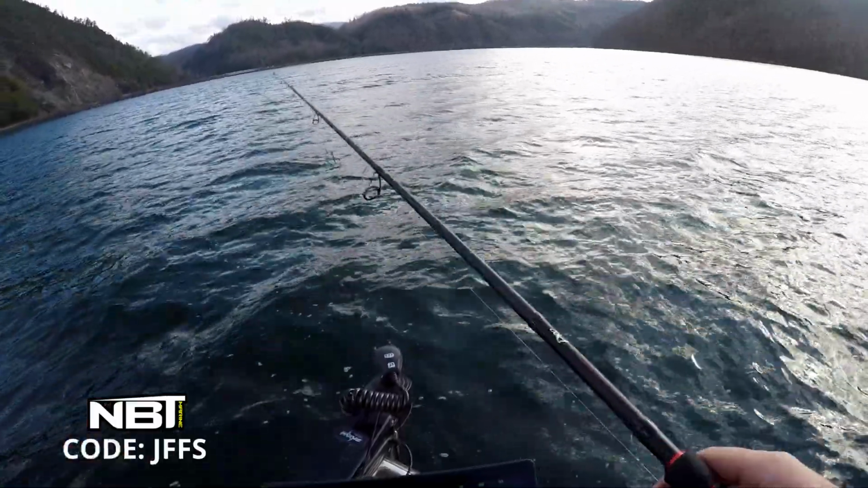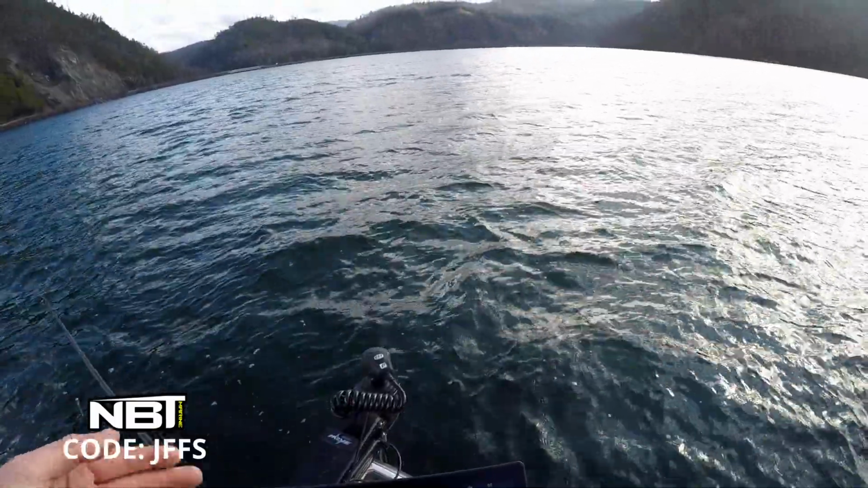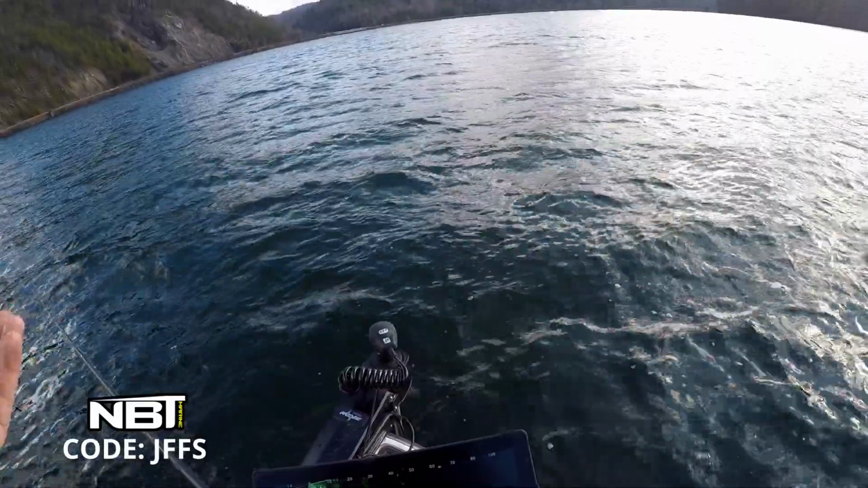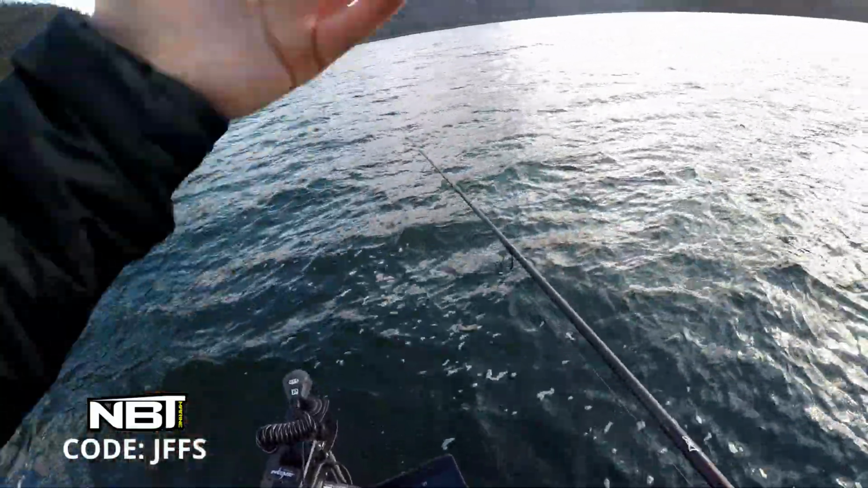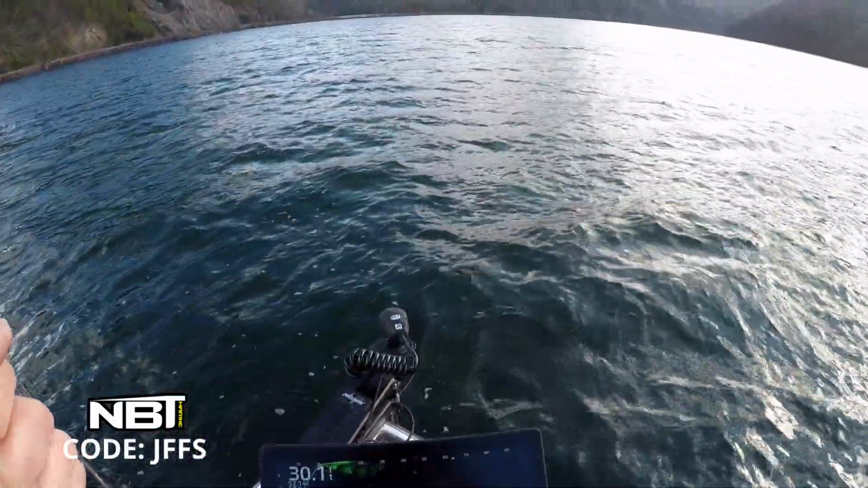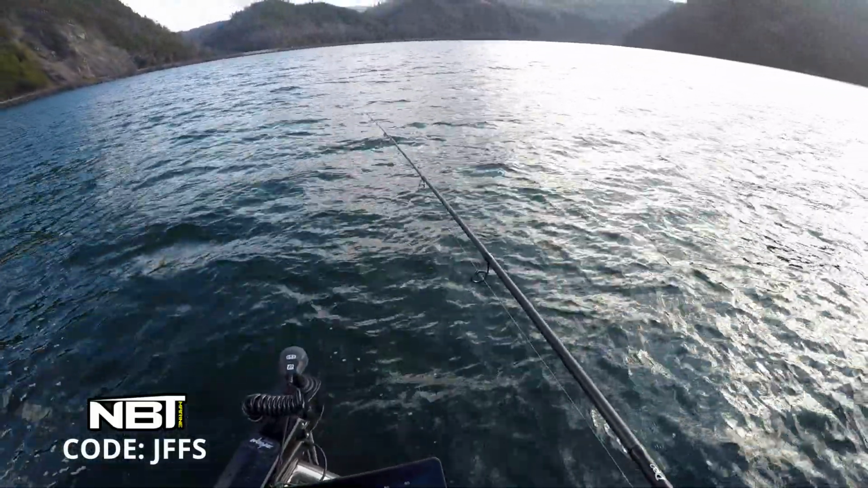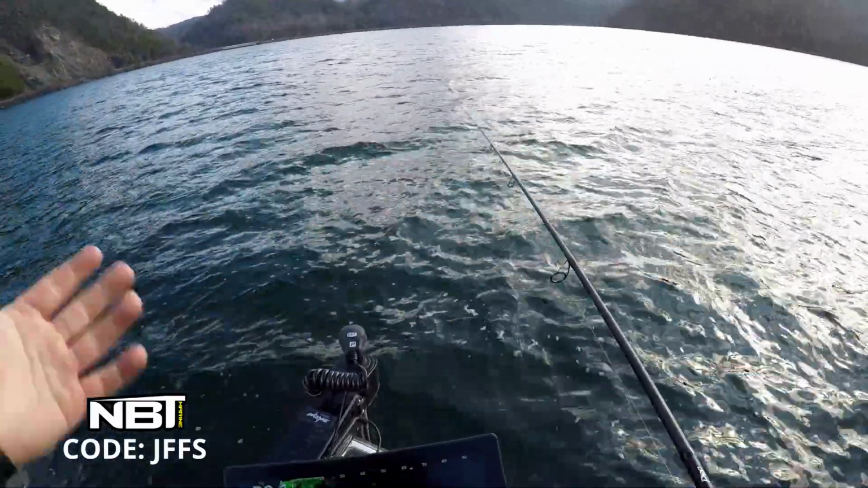It doesn't necessarily mean you're going to catch more fish. It's just made you more efficient in fishing shallow brush, out here doing this, because you can pull up to an area if you see them there, make a few casts. You can tell if they're going to bite. They'll bite pretty quick. If not, you can move on.